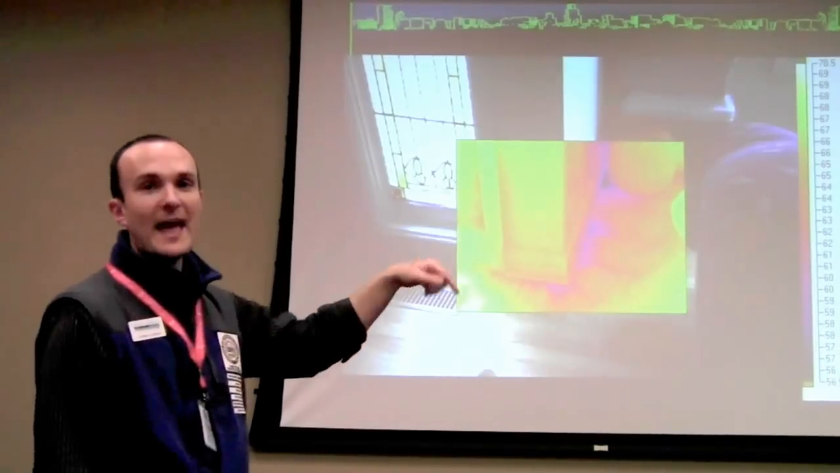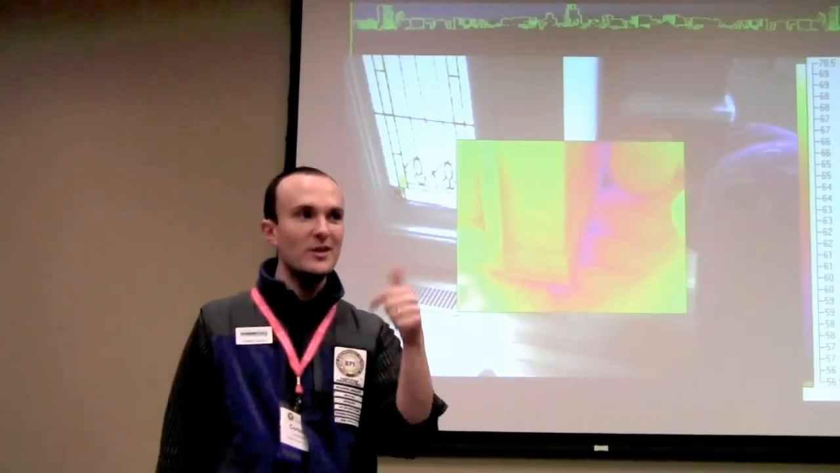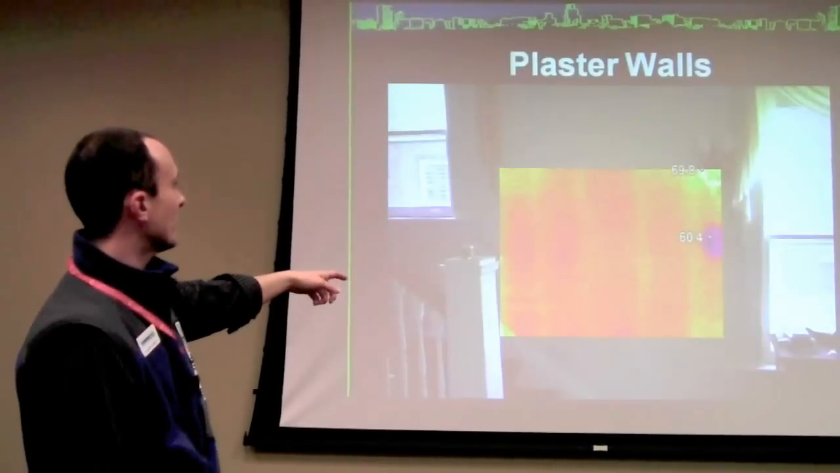Okay, so when it looks like that, what that is really a problem with is the what behind it? Rim joist. Okay, so when you go down to the basement, you see the rim joist is leaking. When you fix the rim joist, you fix that automatically, 2 for 1. And again, okay, good.